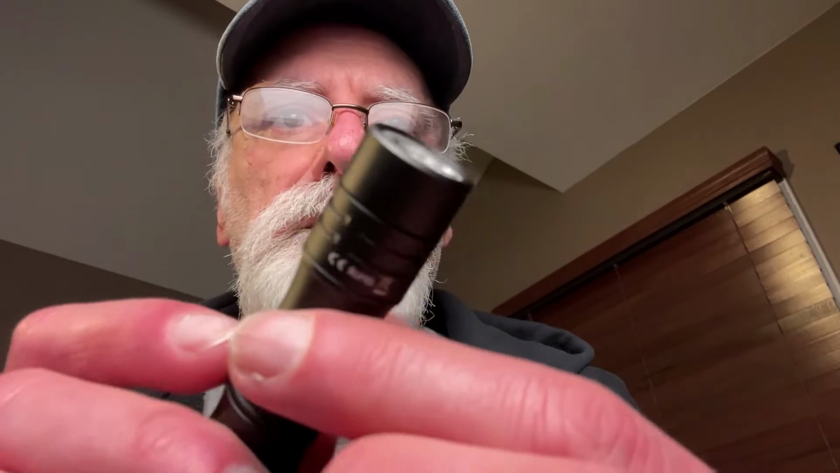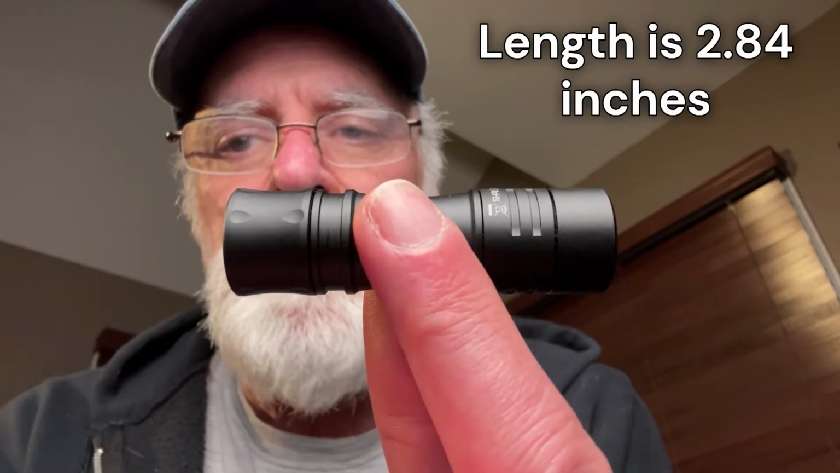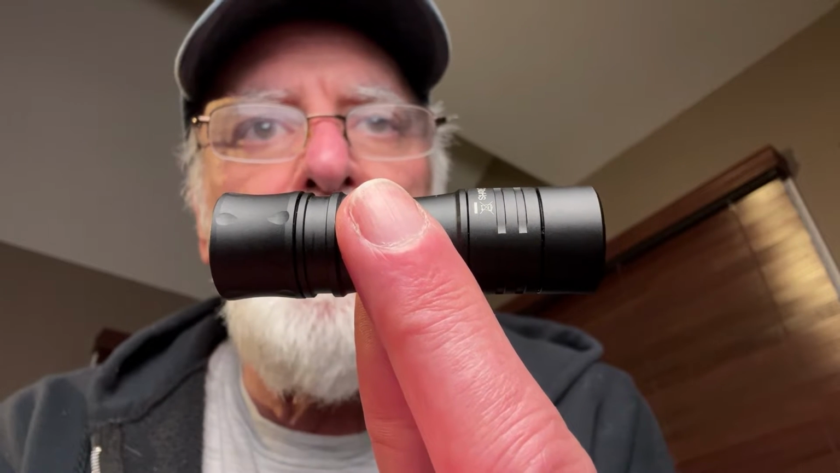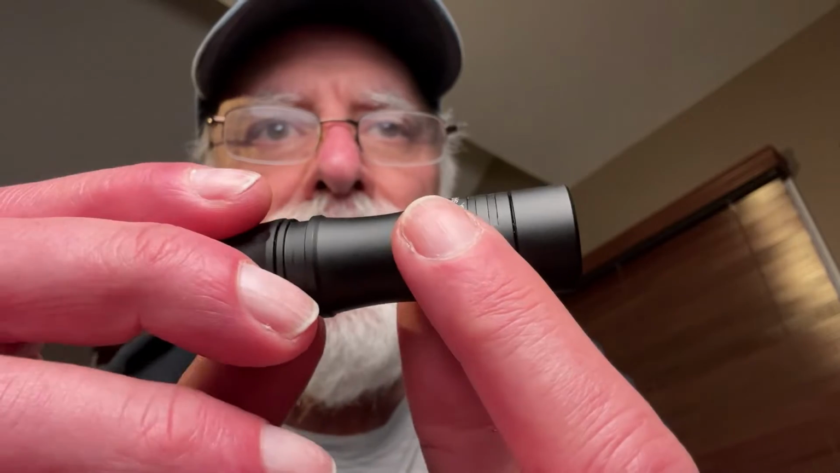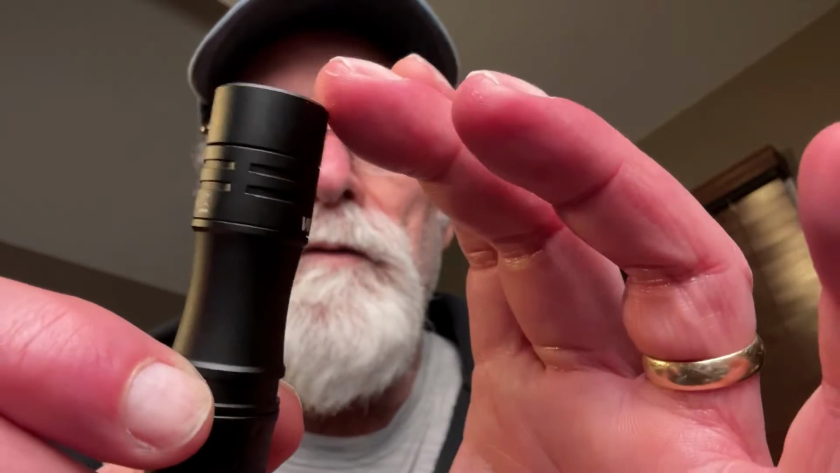And it's got a single LED in there with a lens, and the lens keeps the intensity fairly centered. But okay, I'm going to go over this again. So it measures only 72.2 millimeters in length, which is the equivalent of 2.84 inches, and then 21.1 millimeters in diameter. So it's really tiny.